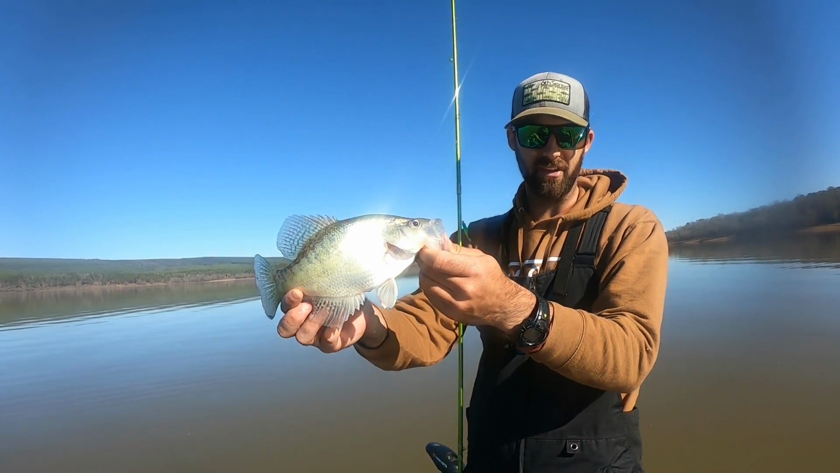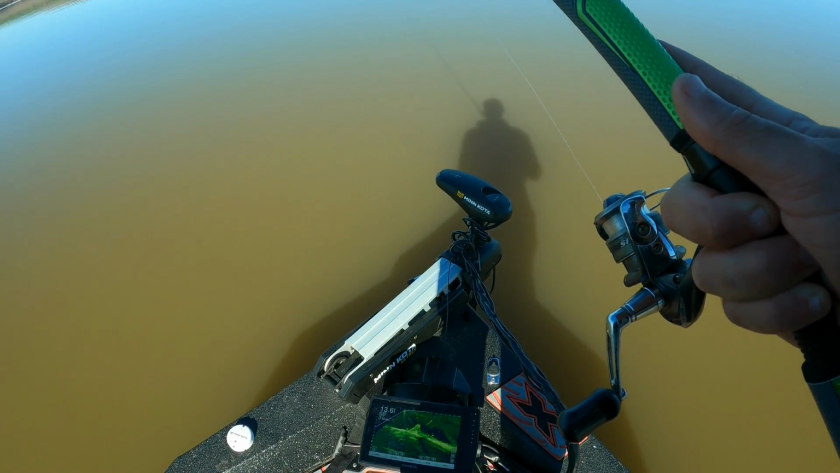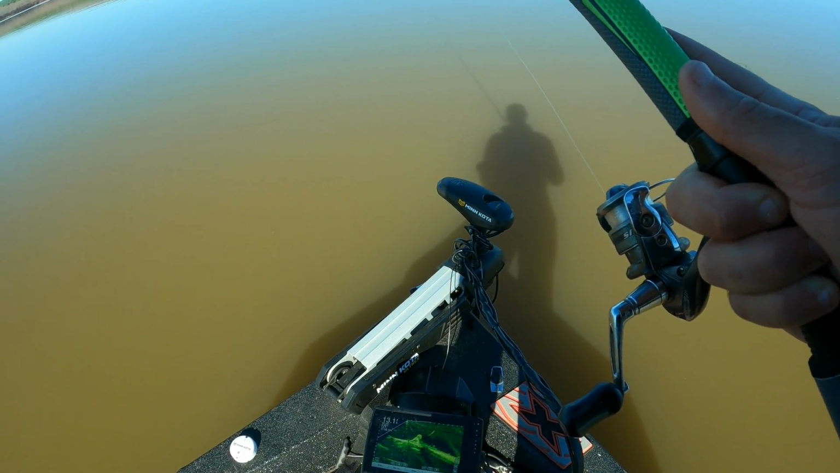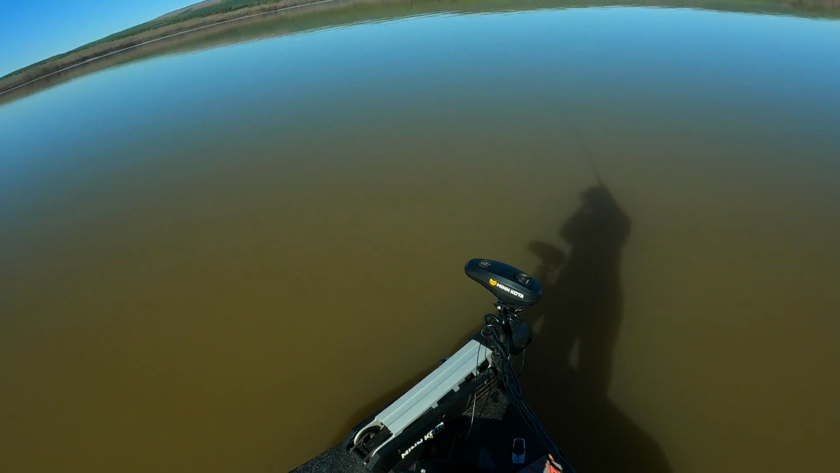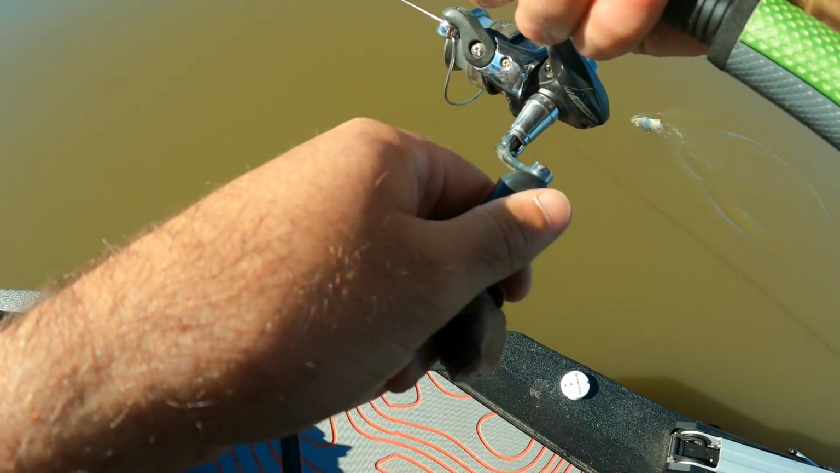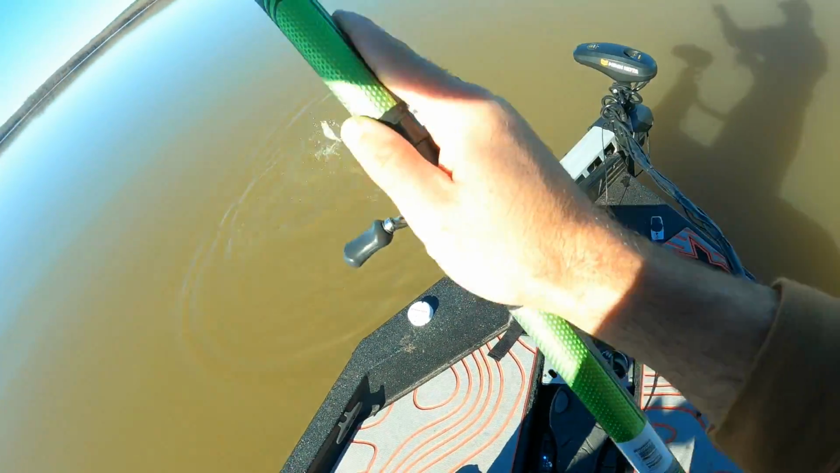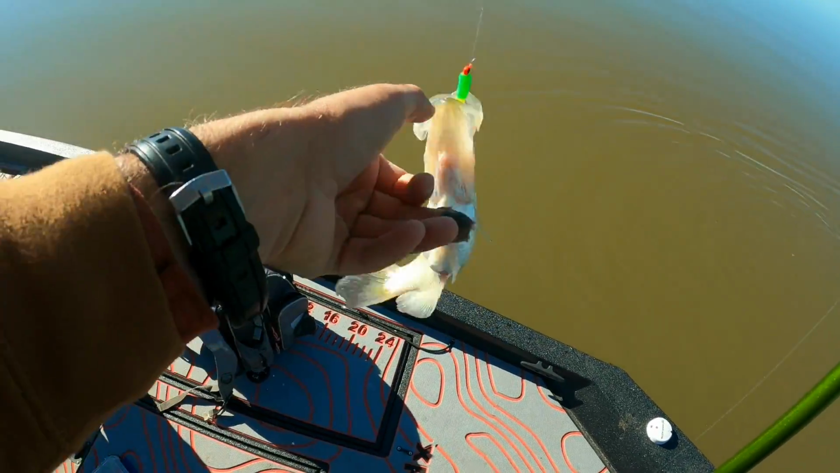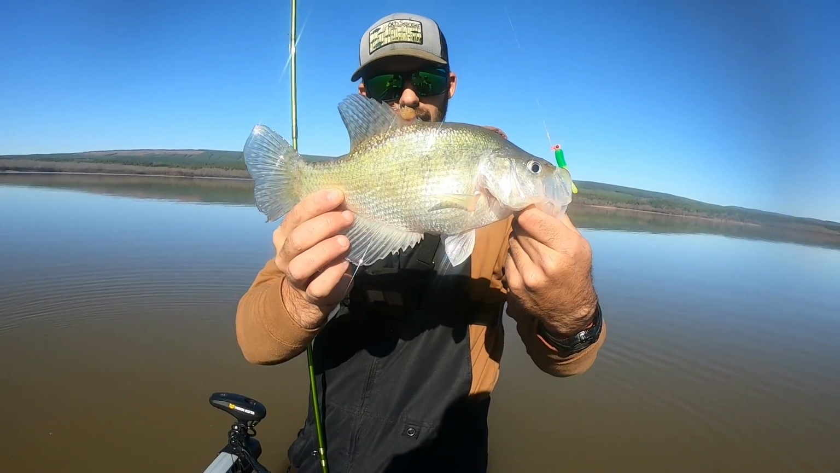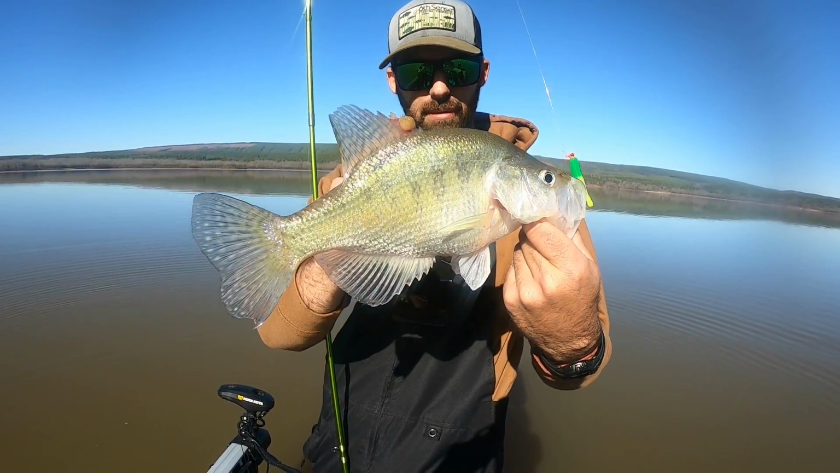Looks like there's some more crappie still hanging out on this brush pile. So cool. Nice one. Got him. That's a better fish. Better fish, JJ. Oh, it's a really nice one. Whoa. It's a really nice one. Right up here. Oh my gosh. Look at how fat it is. Look at his back. Look at how weird his dorsal fin looks.